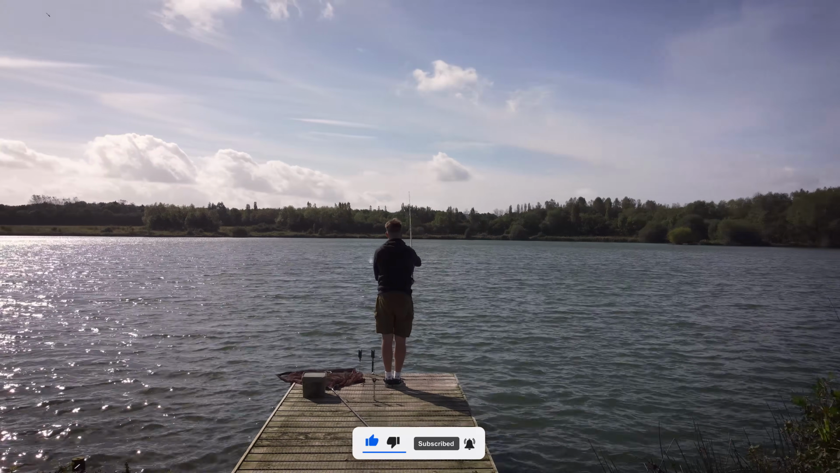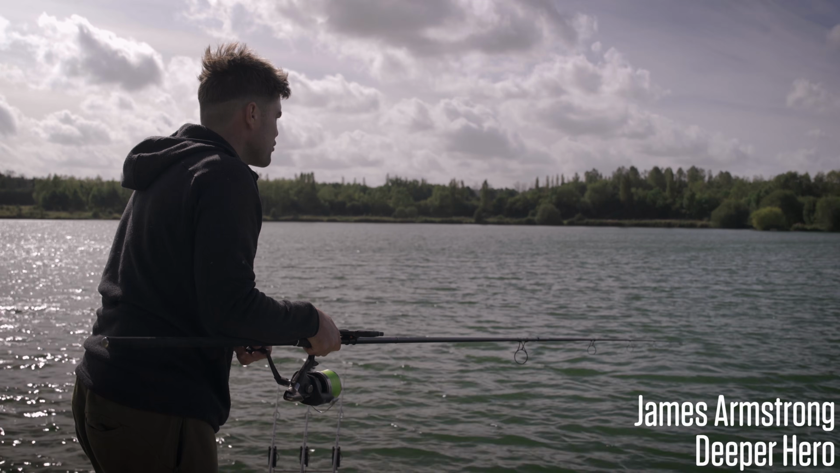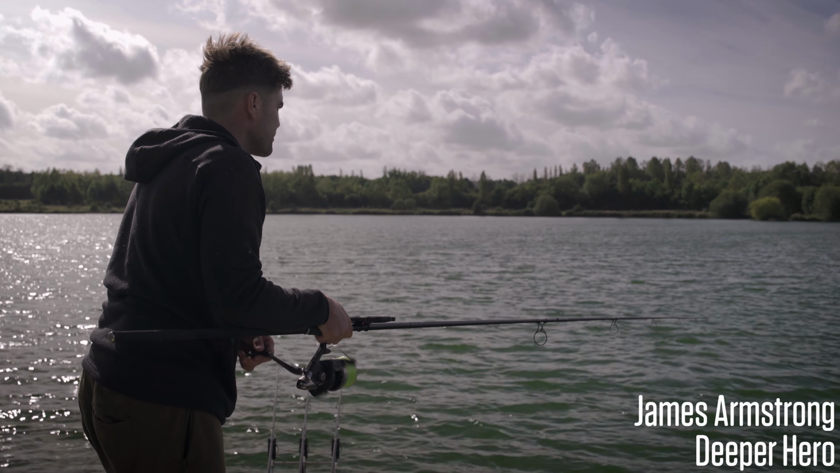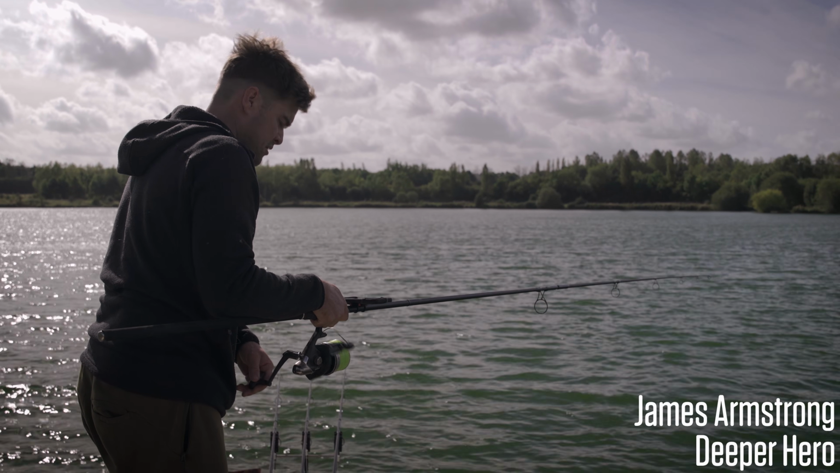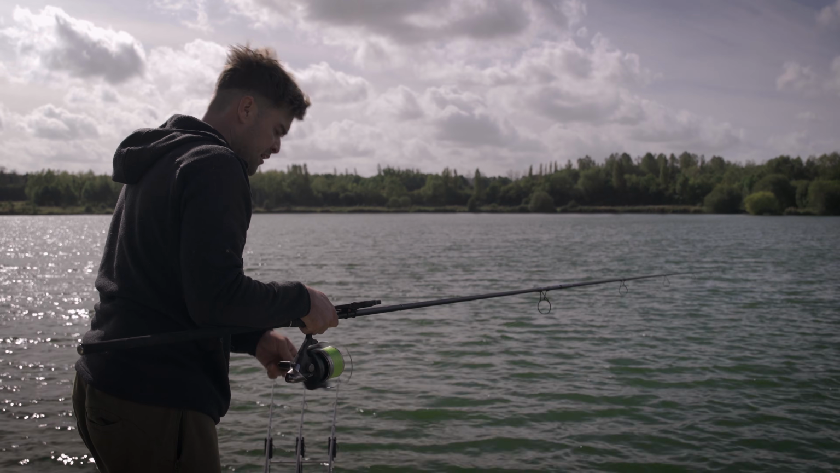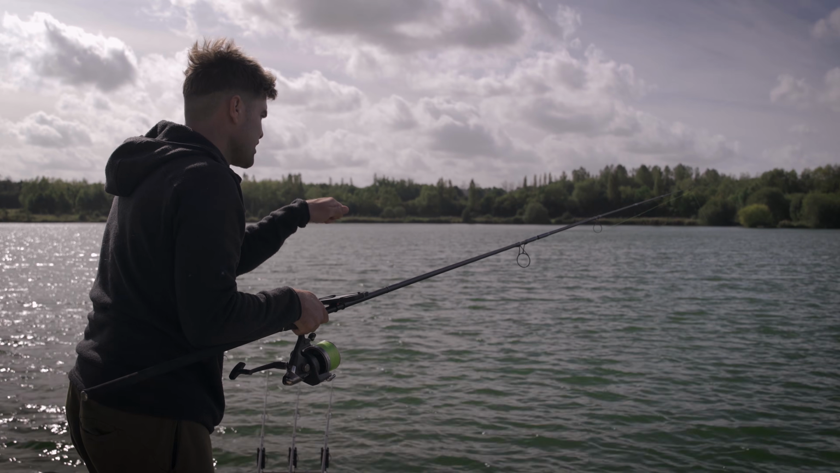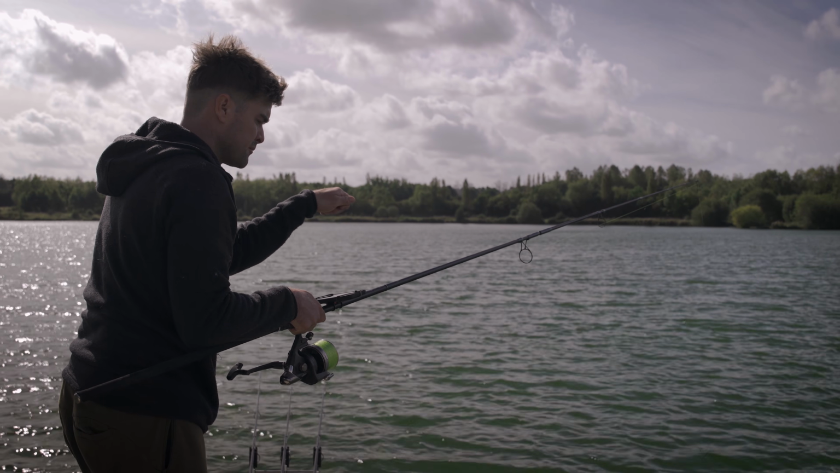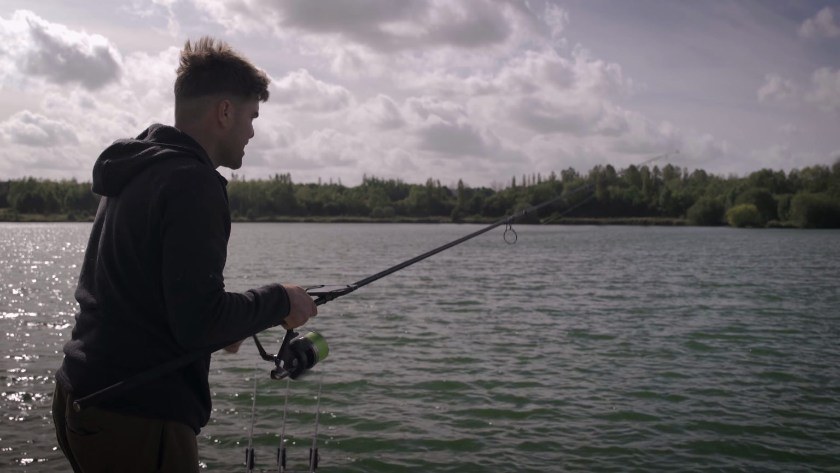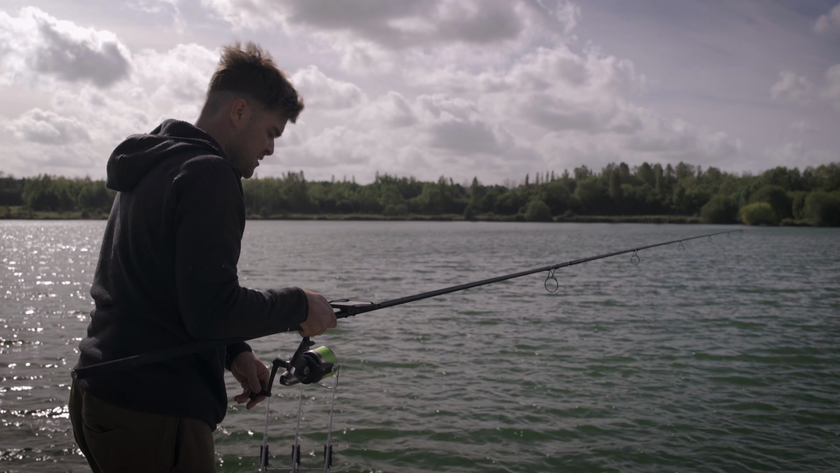So you'll notice that I'm not actually fishing particularly far out. That's because on the Deeper, it's revealed that it's very, very deep. It slopes down to 17 foot, and in the middle it goes down even deeper. But I've decided to fish on the marginal shelf. It's showing me on here that it starts at 17, then gradually gets shallower and shallower. So at the bottom of that shelf, it's 17 foot, and it's nice and gravelly.